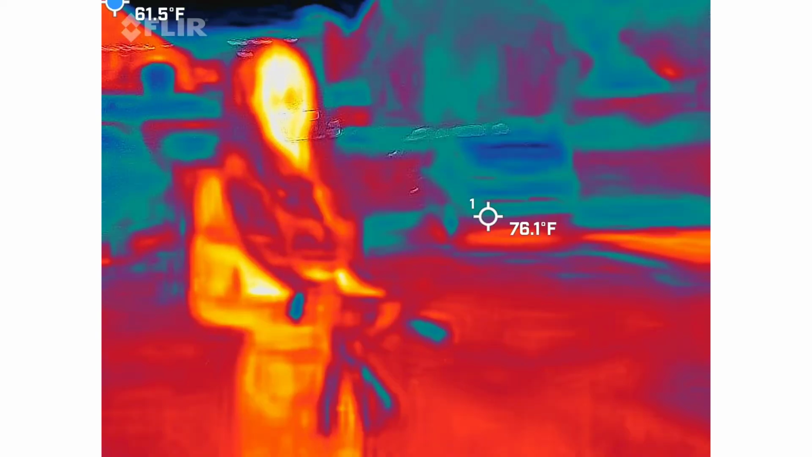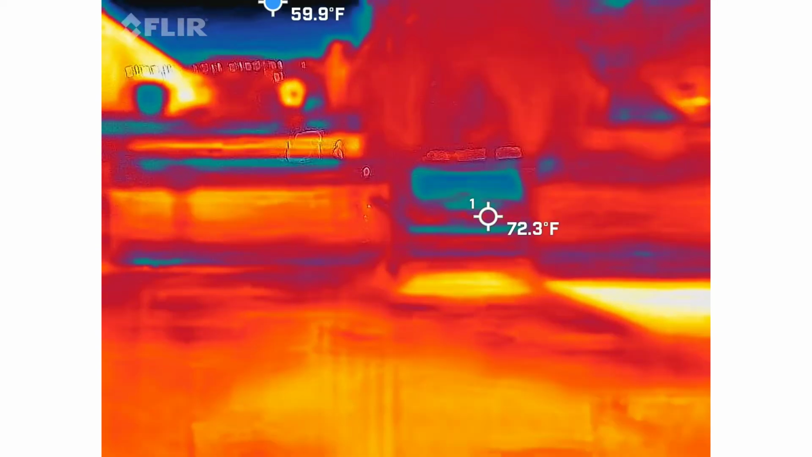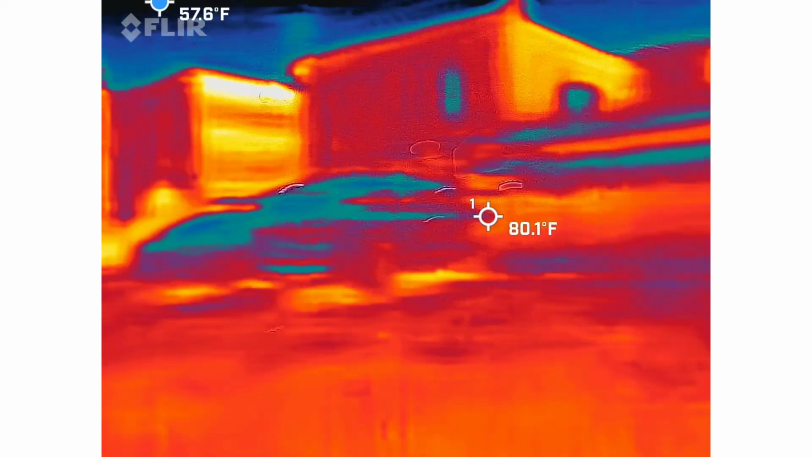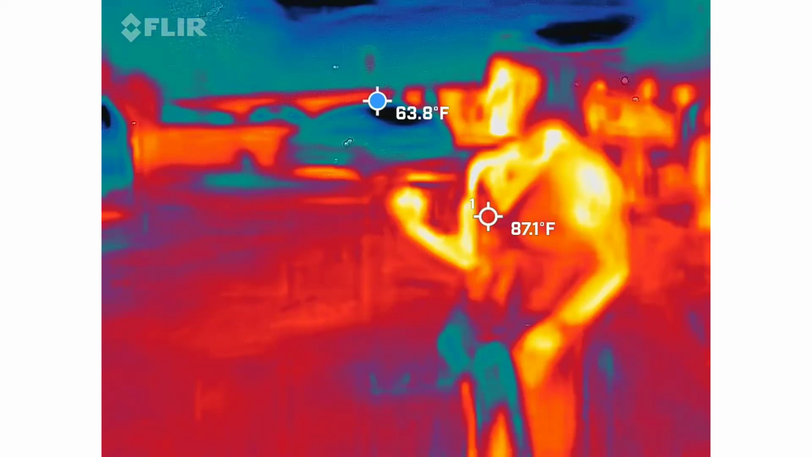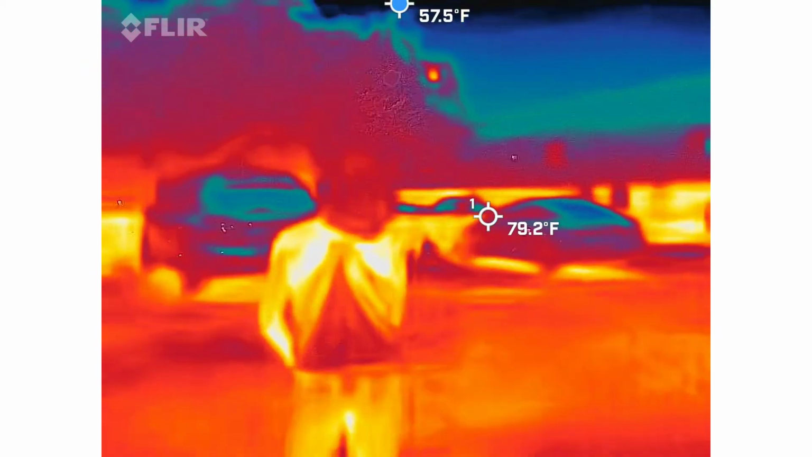You've taken tons of pictures. Have you seen any? What happened to your colors? You turned it off. Oh, no, I didn't. Yeah, you did. Have you seen any colors? All right, I'm going to follow you around. You can take 5 pictures. It doesn't matter.